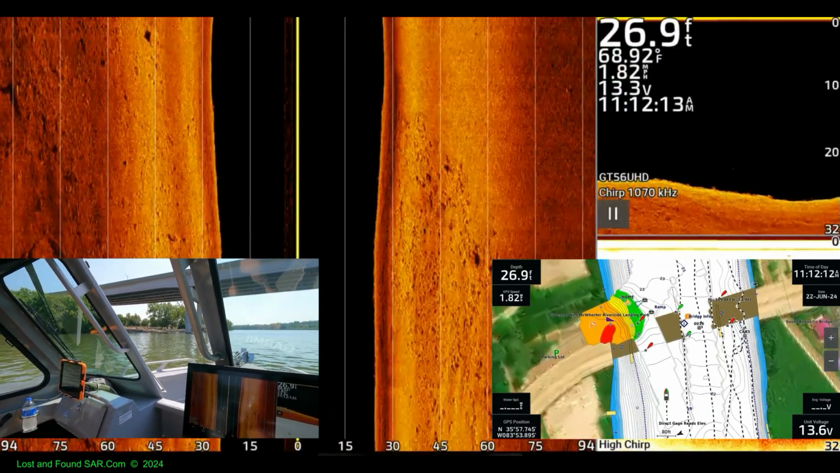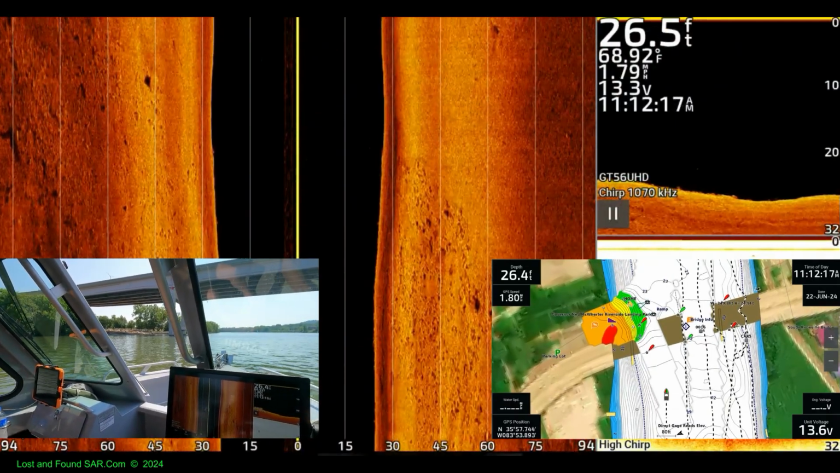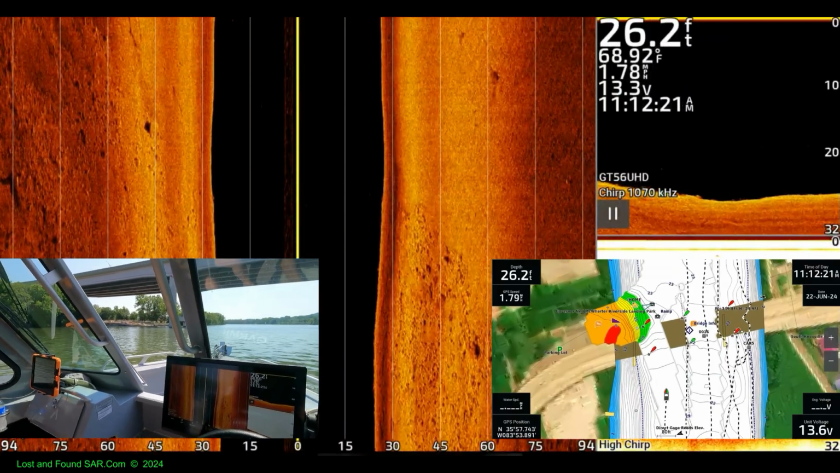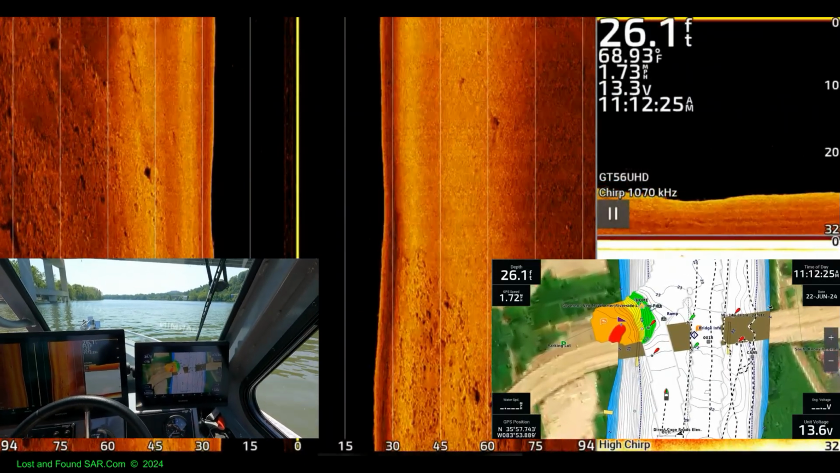Folks that were fishing there are gone, or they've moved. Well, that's a perfect place to fish at, if there's any fish there. Yeah. Probably fished it all away.